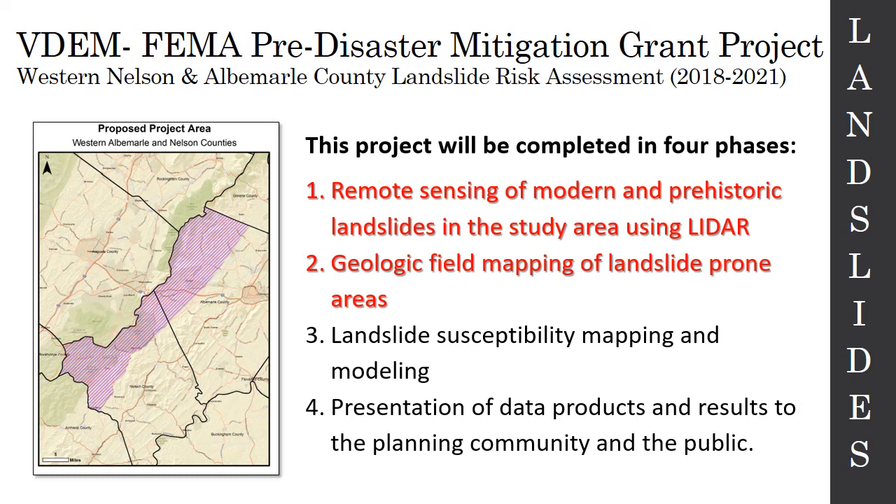And basically the project is completed in 4 different phases. The first phase being the part that we're talking about today, using LIDAR to identify modern and historic landslides. We've also completed the second phase, the geologic field mapping of those landslide prone areas. So this winter, before the pandemic hit, we were out there mapping a lot of these landslide features in the field, collecting soil information, collecting geologic information. And now we are taking all that information and we're going to be doing susceptibility mapping, which I'm starting to do pretty much in the next month.